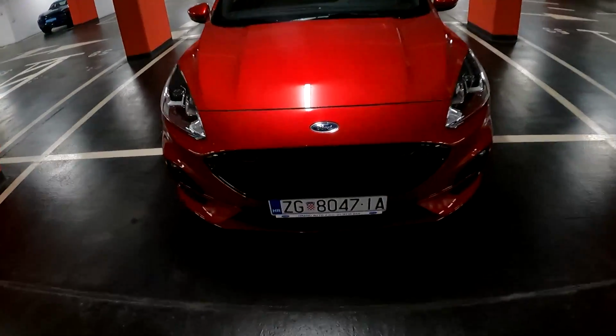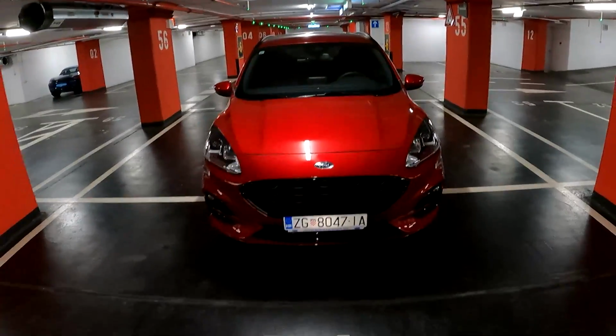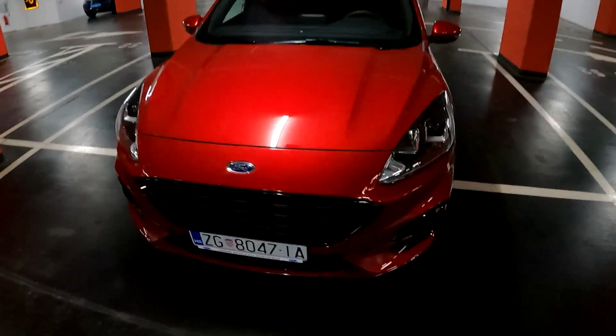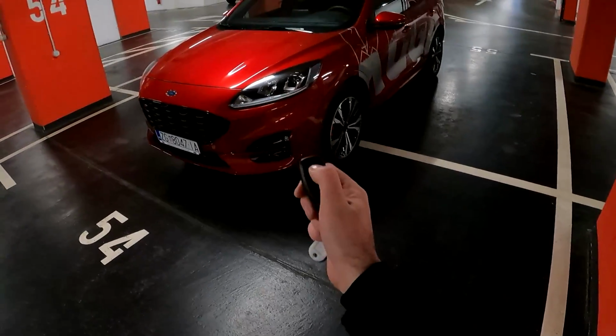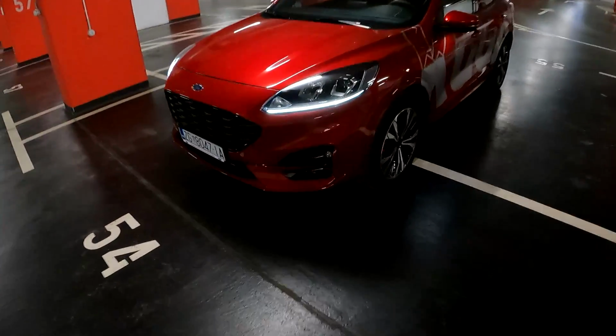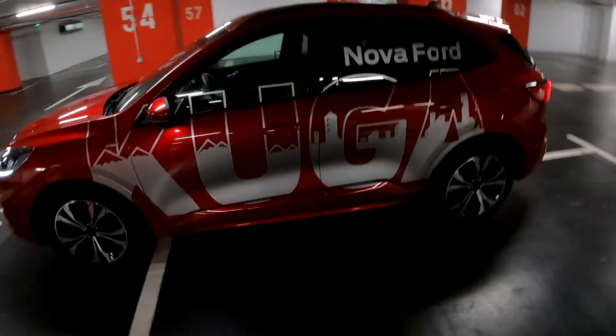As you can see here, we have a beautiful massive front grille. Here is the ST line trim, finished in this very cool lucid red color. And well, yeah, when you unlock it, you are greeted with these LED lights. Daytime running LEDs are here. And let me show you the side view of the car.